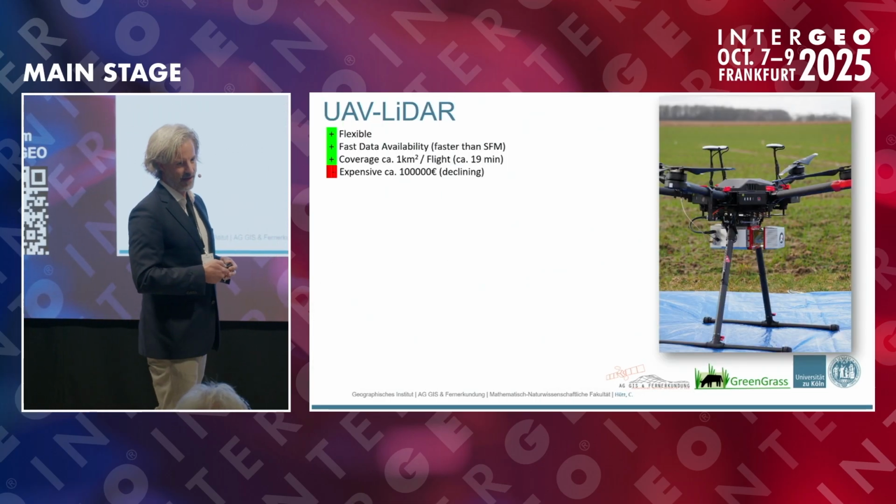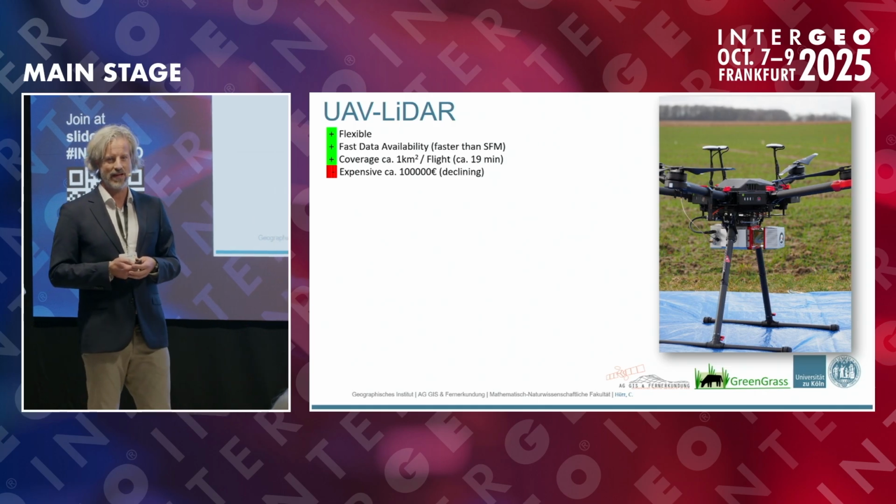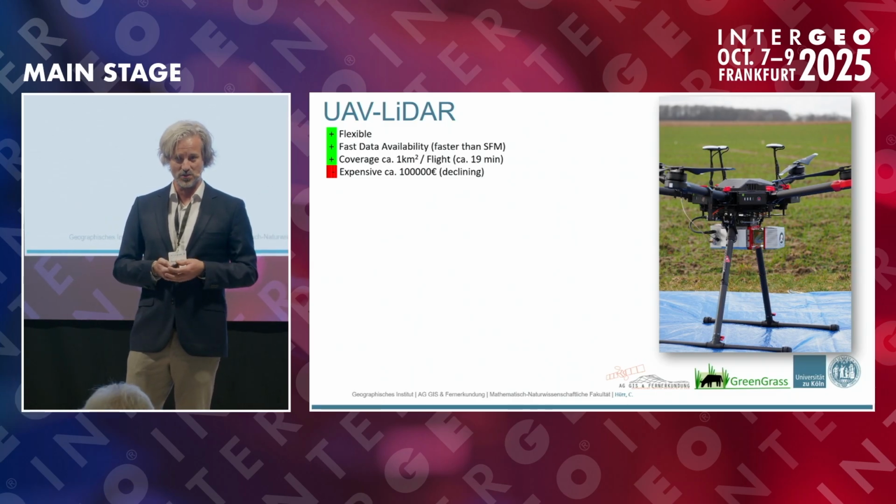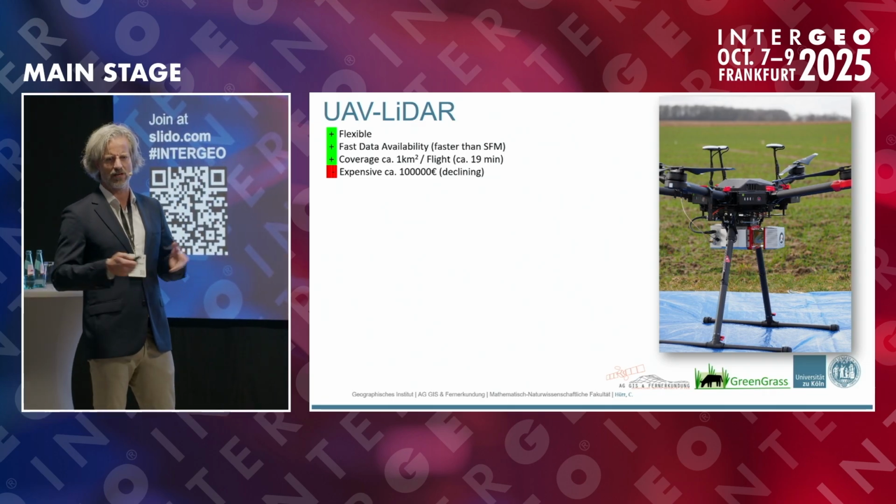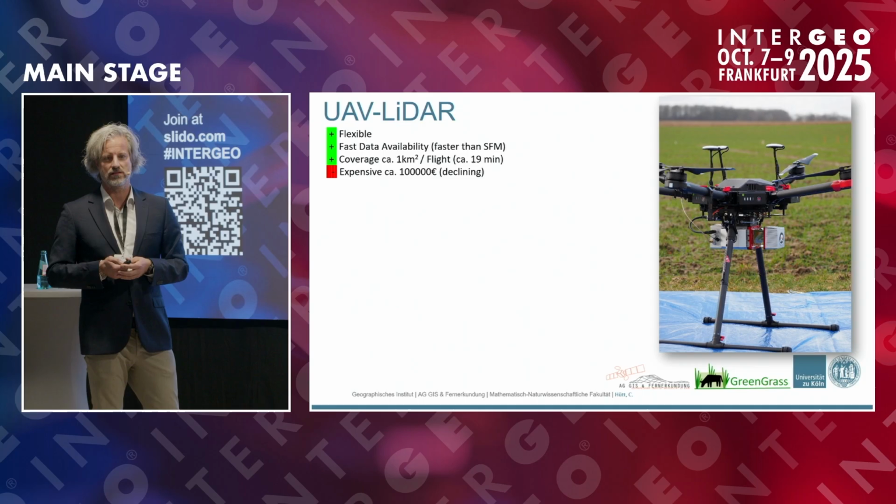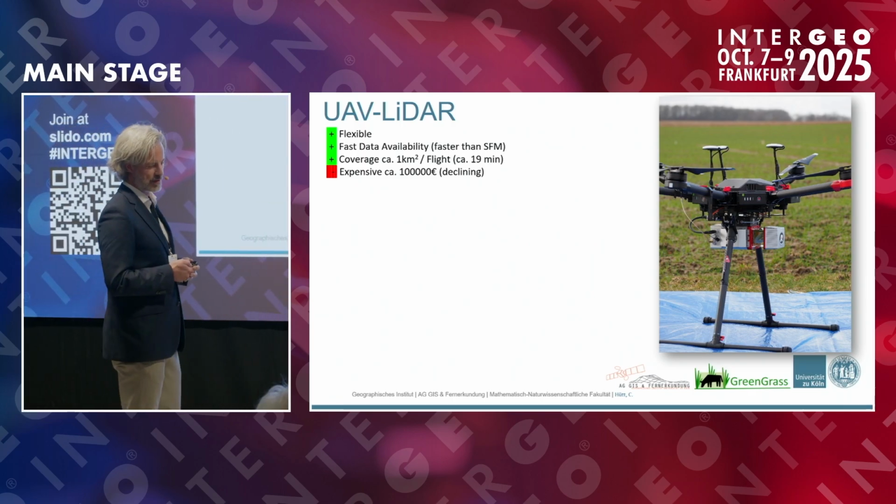But with the advancement of technology, we have another solution that we followed in this project, and that was UAV LiDAR. UAV LiDAR is flexible. UAV LiDAR is very fast in terms of availability of the data, much faster than structure from motion. And you have decent coverage, because with structure from motion you have to cover five times the photo amount, and this you only fly once over your AOI. However, it was expensive back then, and it still is, but it's declining. We get cheaper systems, and we think that in the future maybe this could be a solution.